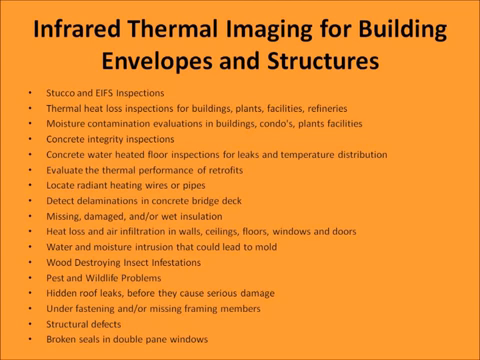concrete integrity inspections, water heated concrete floor inspections for leaks and temperature distribution, evaluate the thermal performance of retrofits, locate radiant heating wires or pipes, detect delamination in concrete bridge deck, missing, damaged, and/or wet insulation, heat loss and air infiltration in walls, ceilings, floors, windows, and doors, water and moisture intrusion that could lead to mold, wood-destroying insect infestations, pest and wildlife problems, hidden roof leaks before they cause serious damage, under fastening and/or missing framing members, structural defects, and broken seals in double-pane windows.